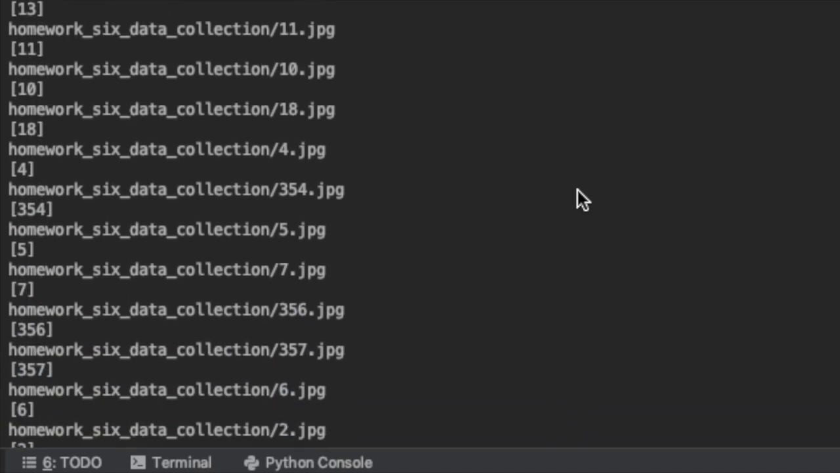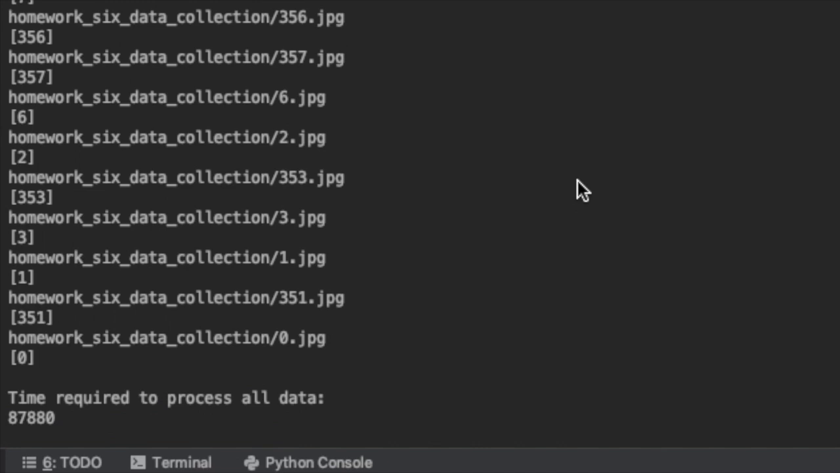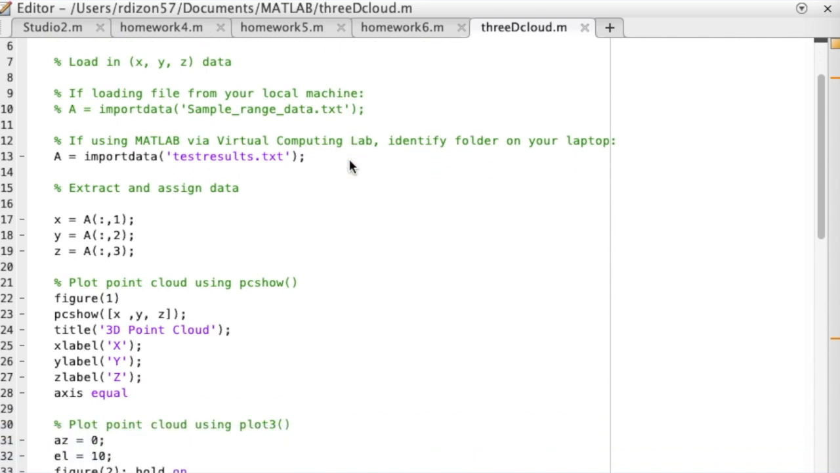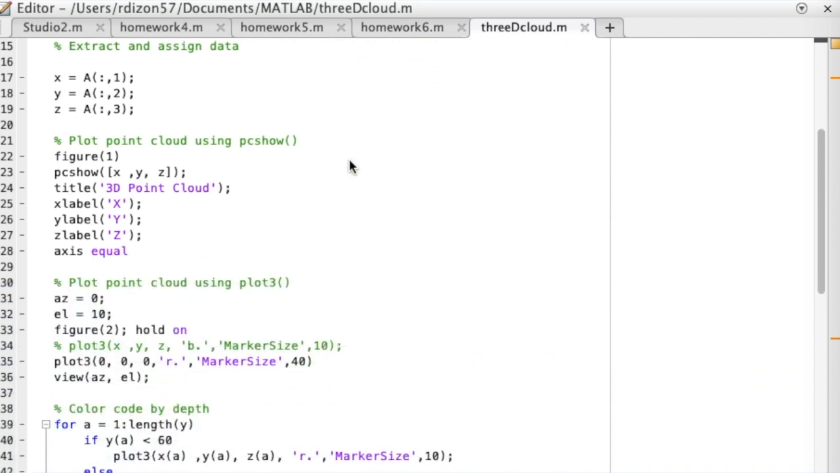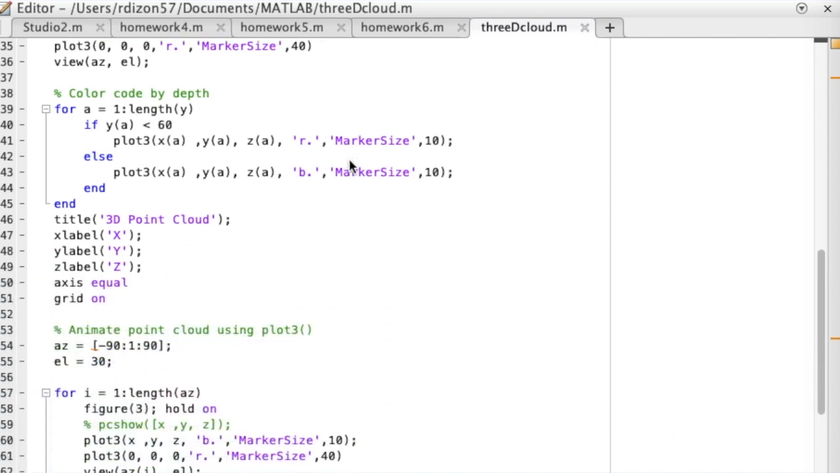Lastly, the IMU angles recorded in the field determine the Z coordinate for each red line laser point. The Python code finally exports a text file that can then be run in MATLAB to create a 3D point cloud.